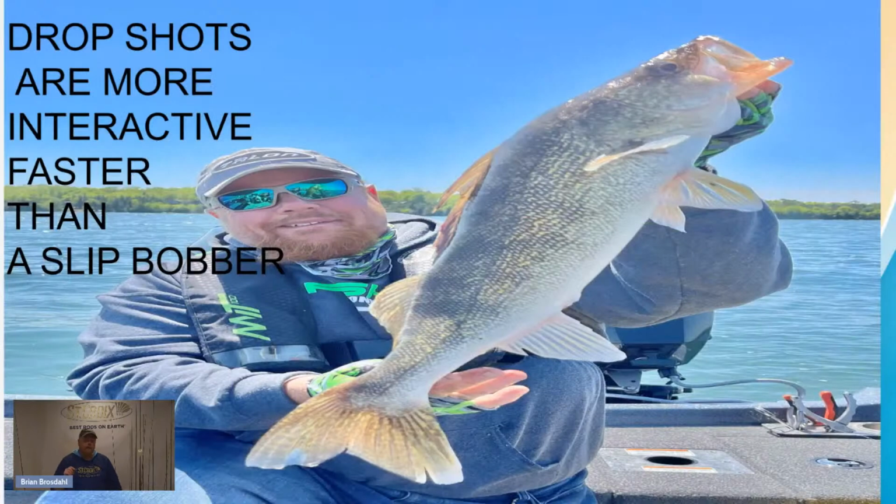And drop shots are more interactive. What I found when I'm fishing with a drop shot, if you throw a bobber, it's great. And you see a lot of tournaments, everybody's throwing bobbers, and they pull the bobber up to the fish, and the bait drops in front of the fish. And sometimes they can see the fish come up. They don't even look at their bobber. They're looking in their screen when they set the hook. They feel it. But if the wind starts blowing and the fish are moving around, you get one shot.